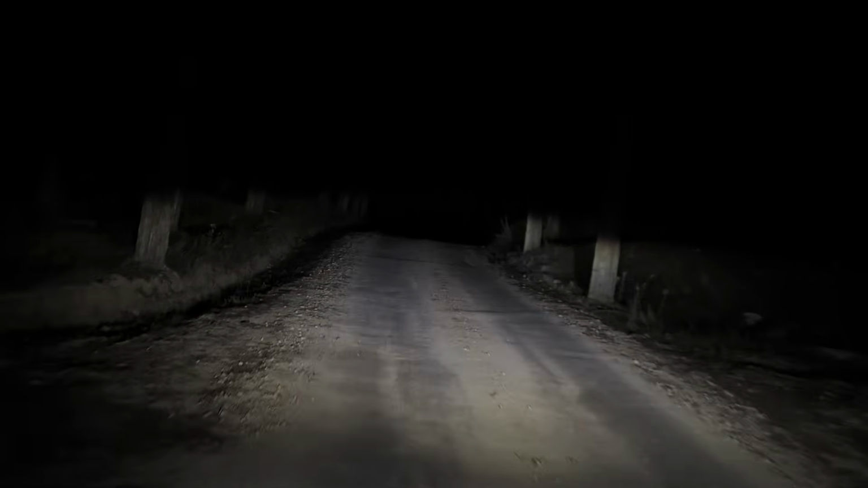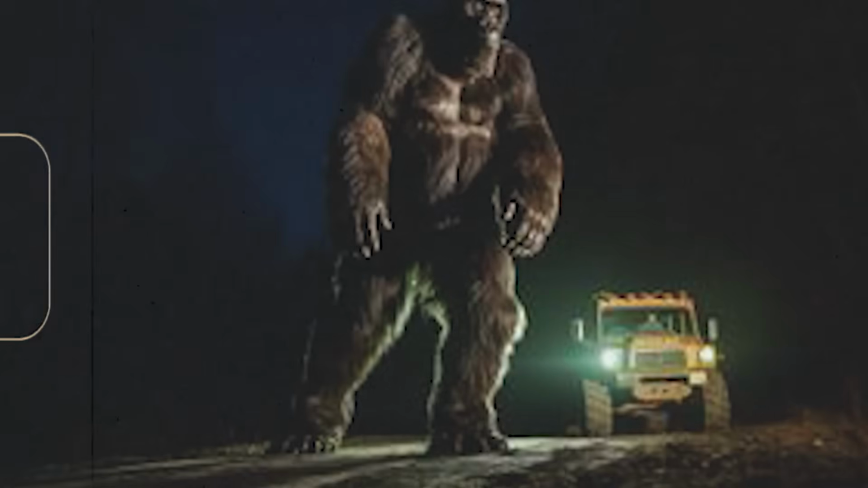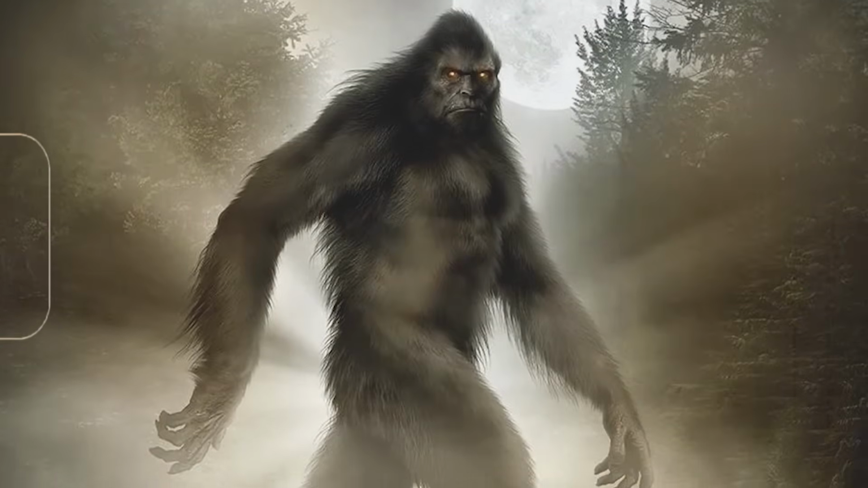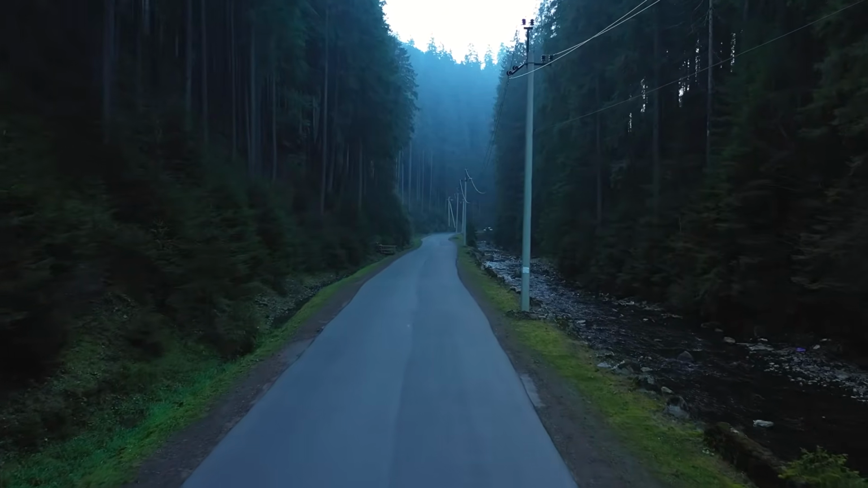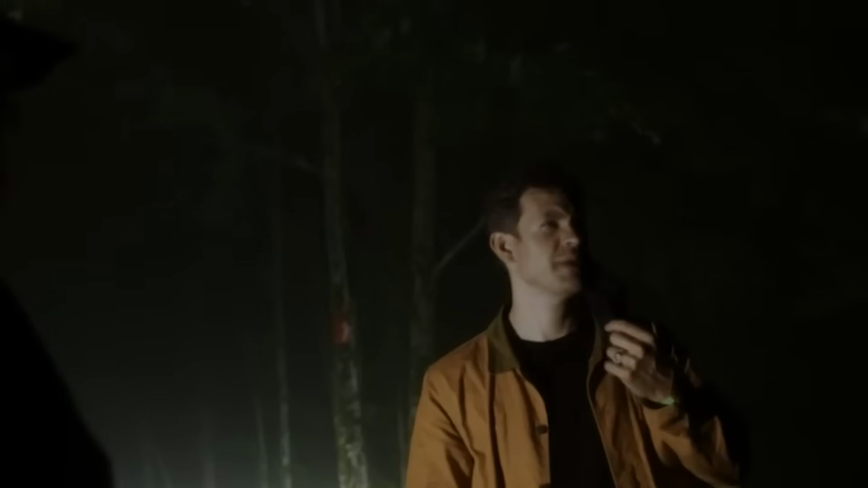There are no busy highways or bustling urban areas here, just long stretches of road surrounded by thick forests, where a large creature like Bigfoot could travel unseen, crossing from one forested area to another without drawing the attention of anyone. The cover of darkness provides the perfect opportunity for such an elusive being to travel at night across the land without the threat of human discovery. The new lead adds an unexpected layer to the search, rekindling the team's hope. This stretch of road, the local man explains, falls squarely within the team's target zone, the area they've identified as a hotspot for Bigfoot activity.